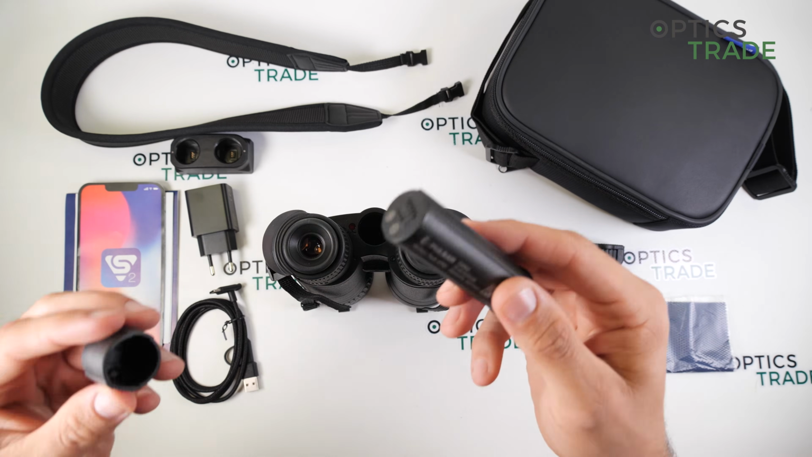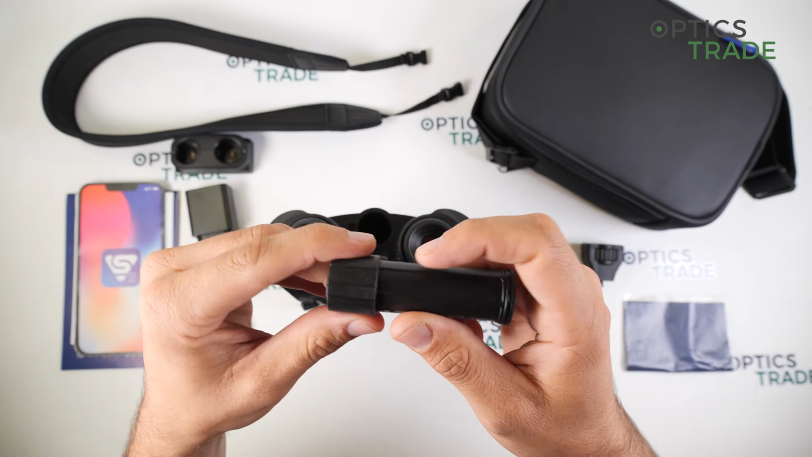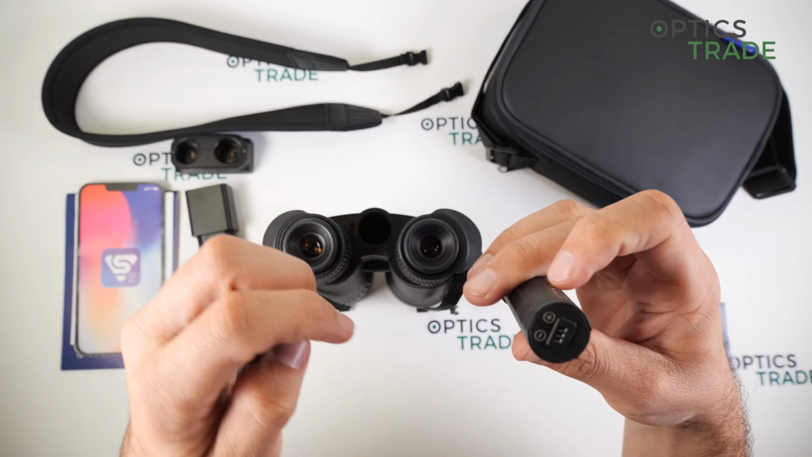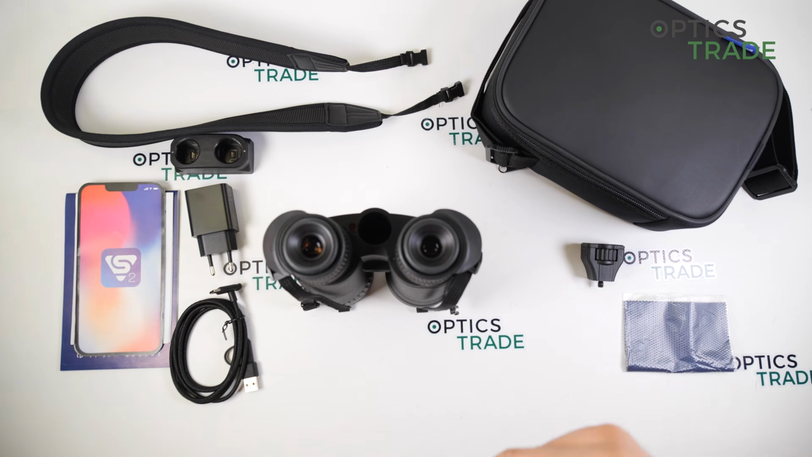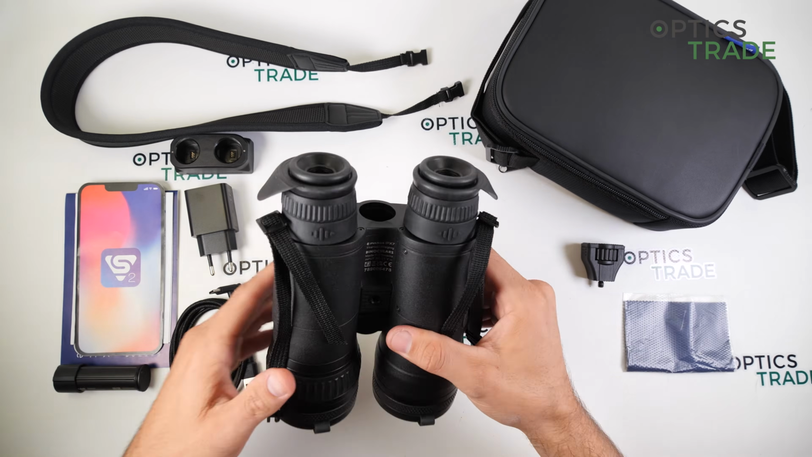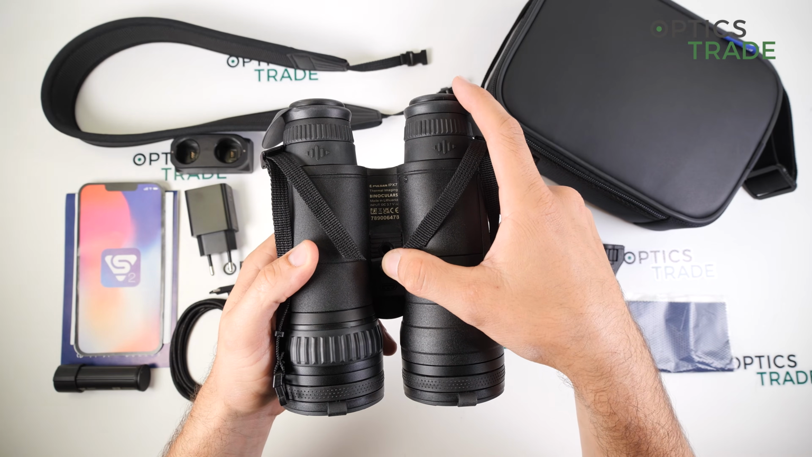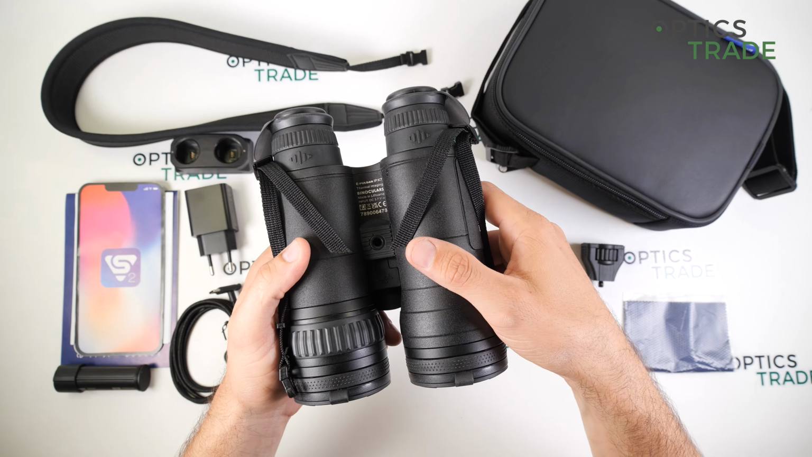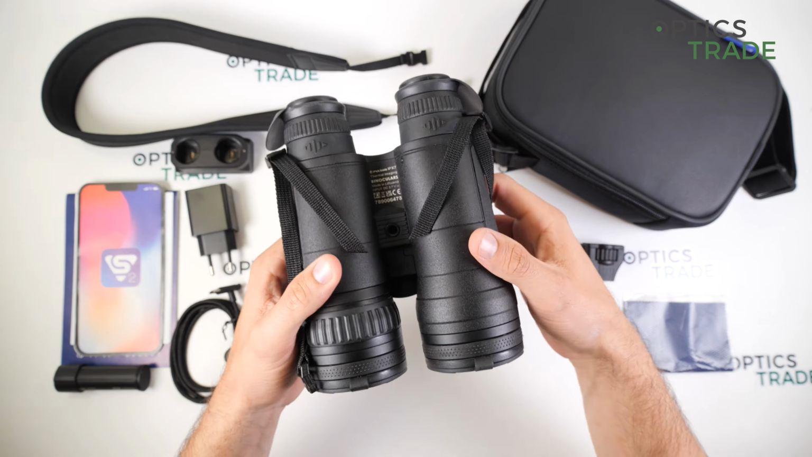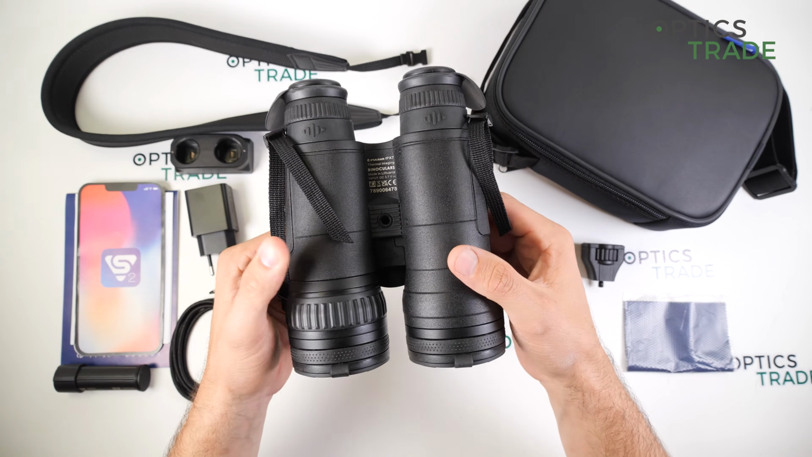Then with the battery you also have this rubber cover, which is nice because if you have it in your bag, you cannot somehow damage the connections of the battery or connectors. On the lower side here is the Type-C USB port, where you can put in a power bank if you need to, and it is also for the connectivity to the PC, and also for charging. You can charge it directly through the USB charging port.